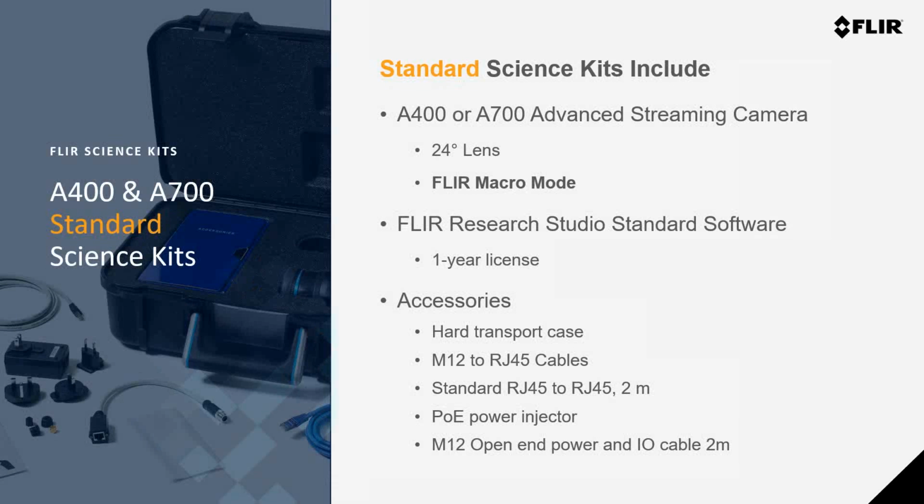As I mentioned, the standard science kits will include everything you need to get up and running quickly. This includes the camera, that 24-degree lens, and all those accessories, cables, connectors, and everything needed to connect the camera up and get it powered and connected to a PC. The cameras in these kits will also automatically come with the FLIR macro mode, and each kit includes a 1-year license of FLIR's new Research Studio software.